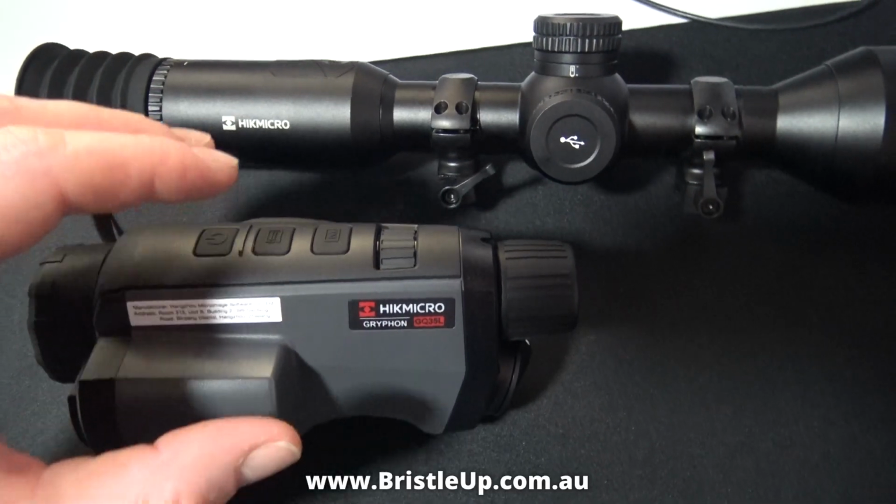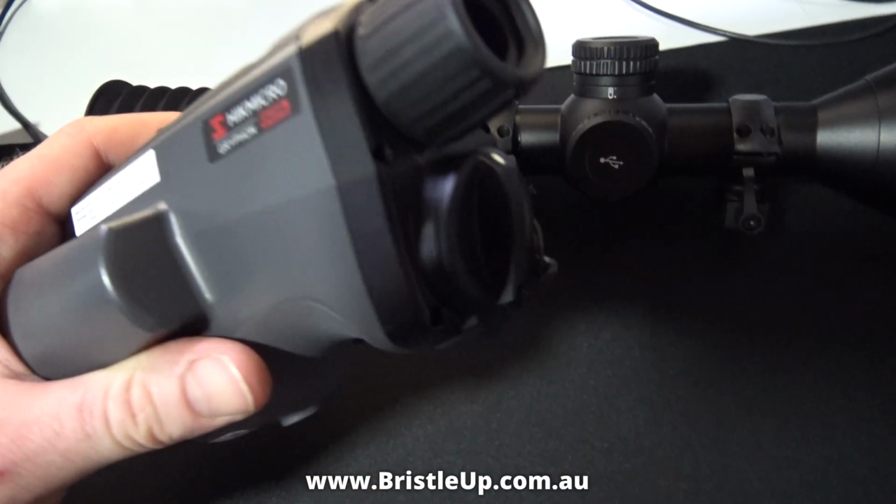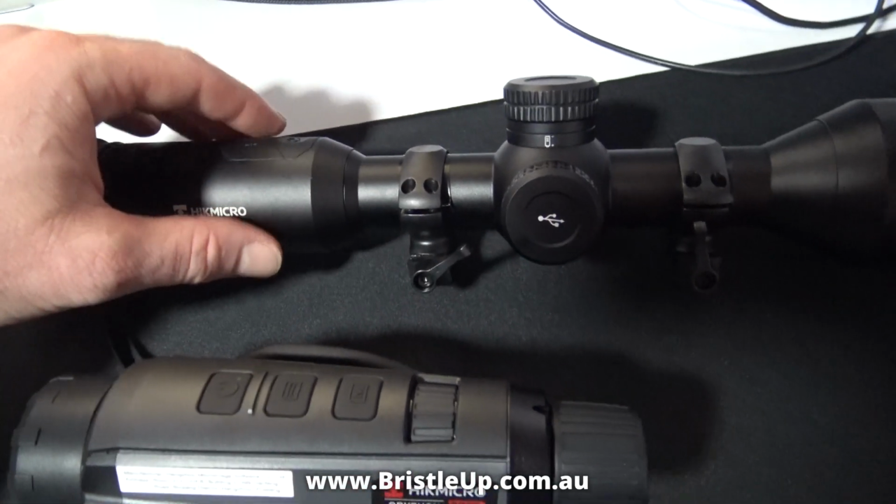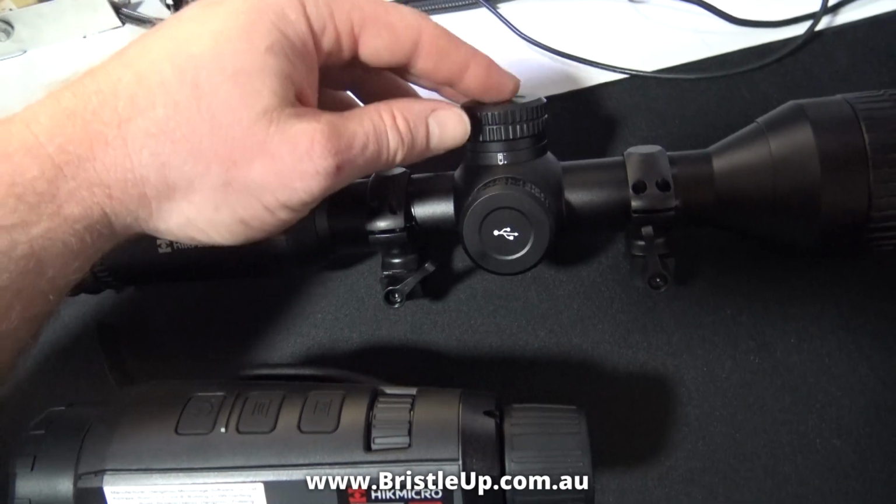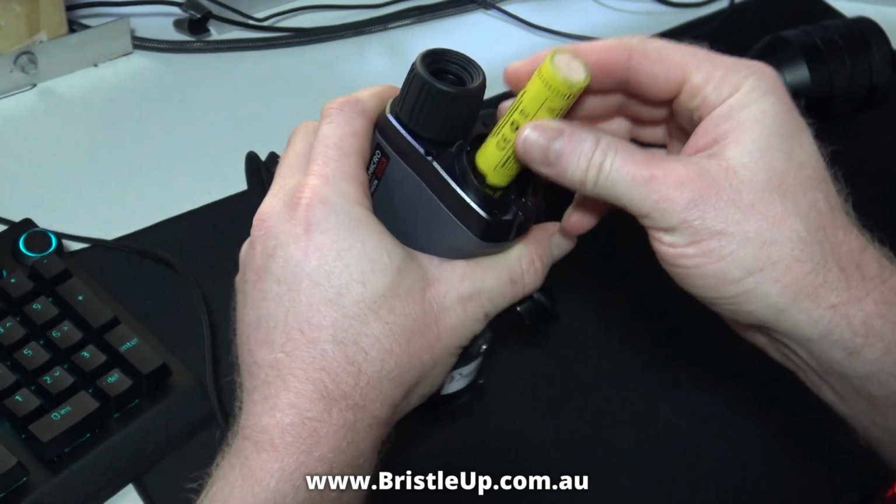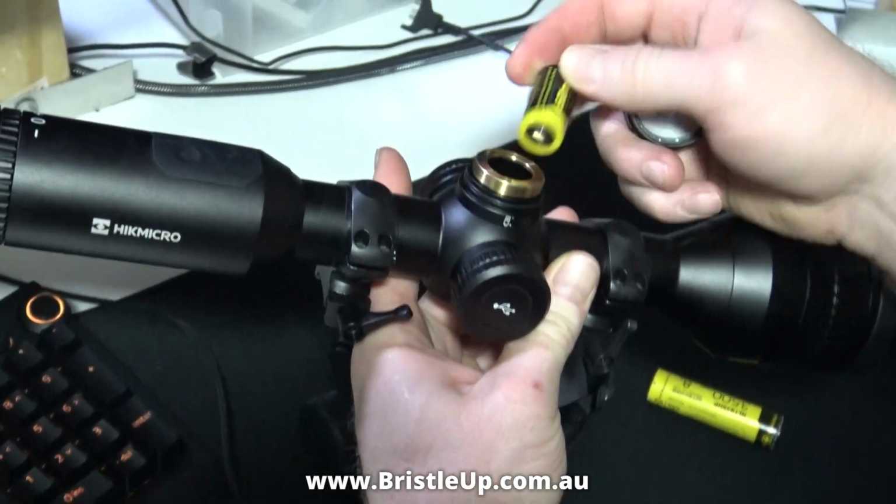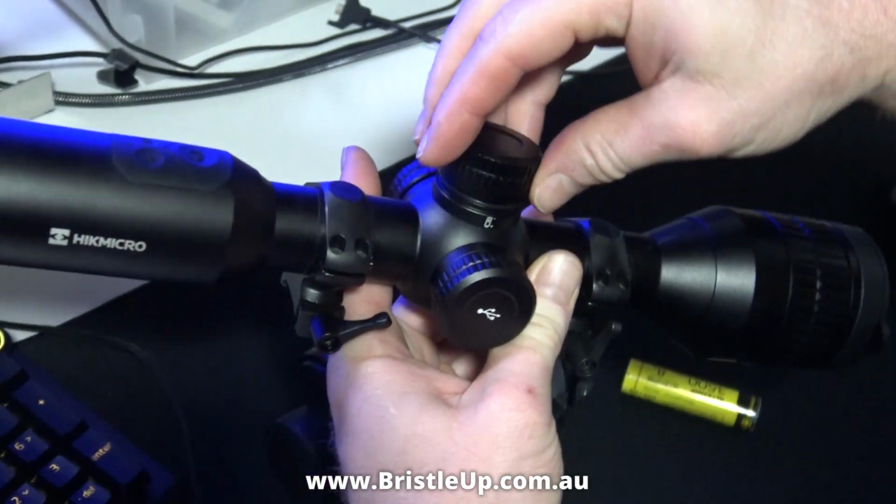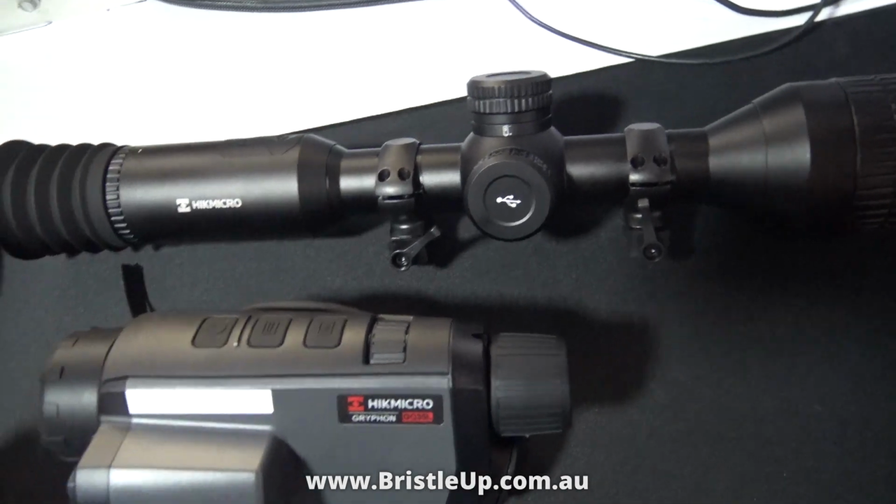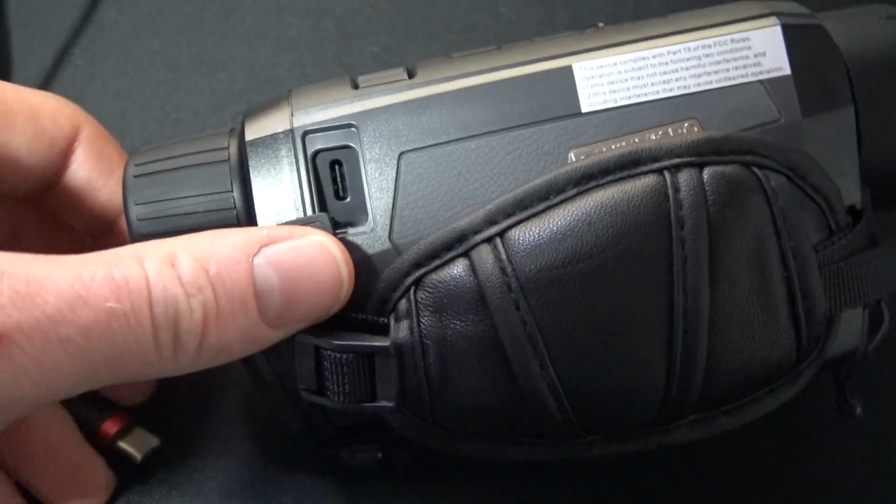If the device has a removable battery, we need to take that out. So in this case, the Gryphon has a removable battery, and the Stellar has an internal battery as well as a removable one. So in this case, we need to take the battery out of the Gryphon, and it's probably a good idea to take the extra battery out of the Stellar as well. But in a normal situation, if it's got an internal battery, you don't worry about this step. We can now plug the device directly into the computer's USB.